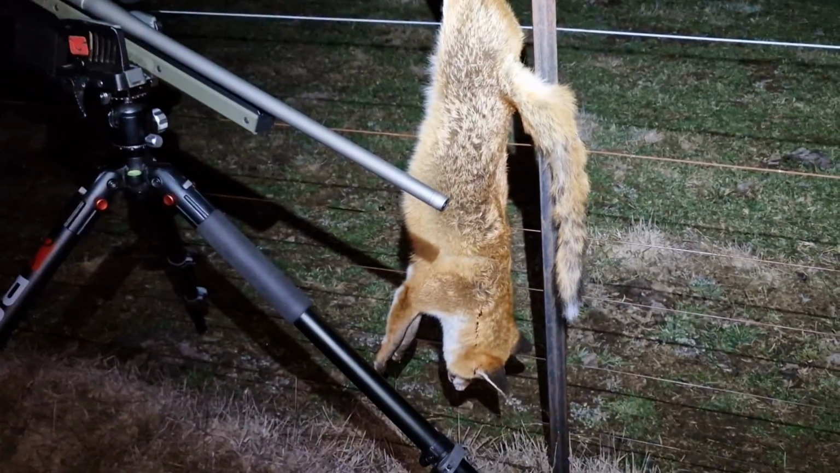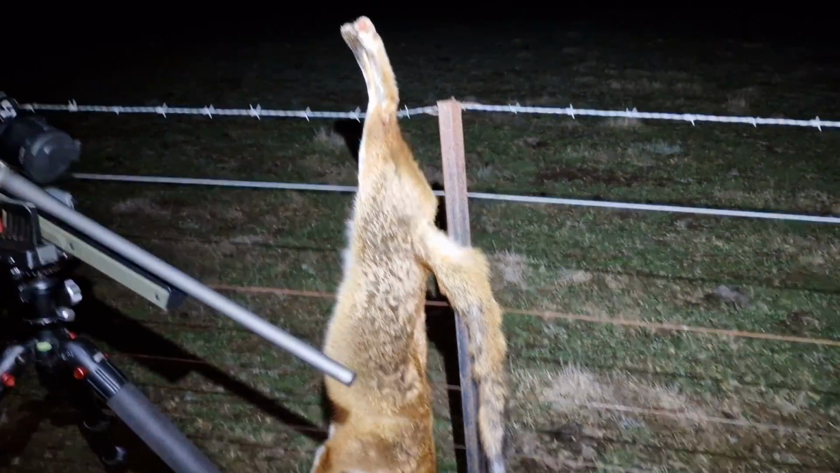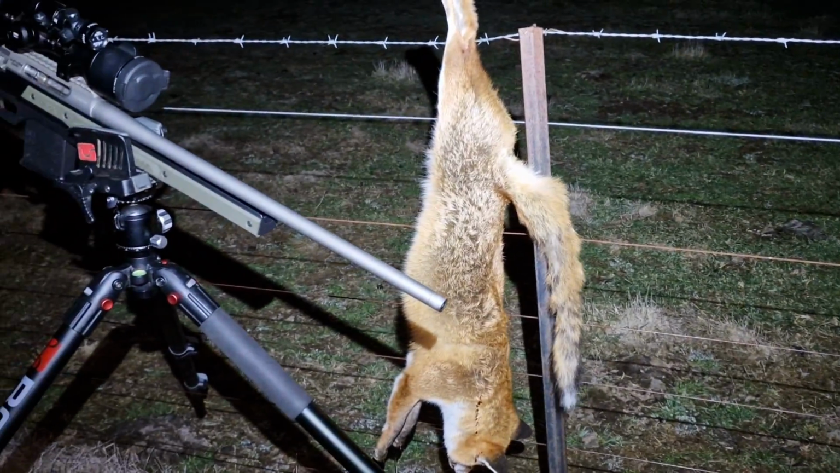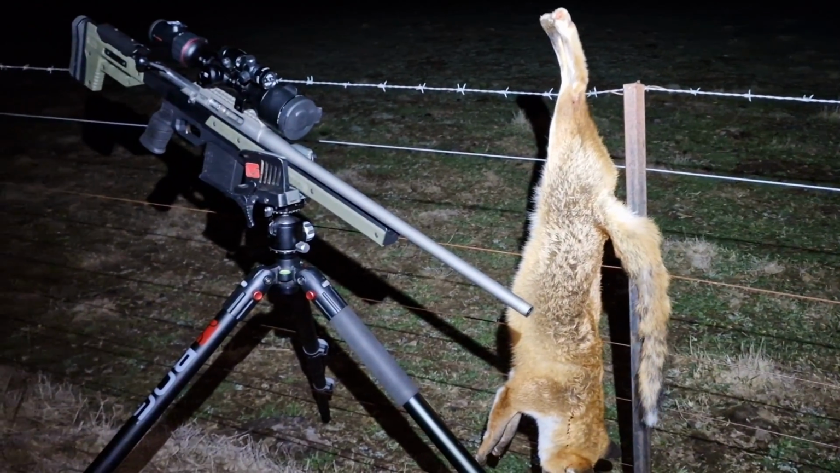So I was a little concerned as I walked up to her over in the field there. I thought surely she might have had a lamb because there's lambing ewes just over there, but no, thankfully she was just chewing down on a kangaroo carcass. Yeah, if it weren't for the mangy looking tail, she'd be a pretty healthy looking vixen. But at the rate this is going, she might be the only one to get for the evening. It's getting late. I'll carry on though, maybe drive over to another paddock and just see what it's about. But yeah, so far one fox down for the evening.